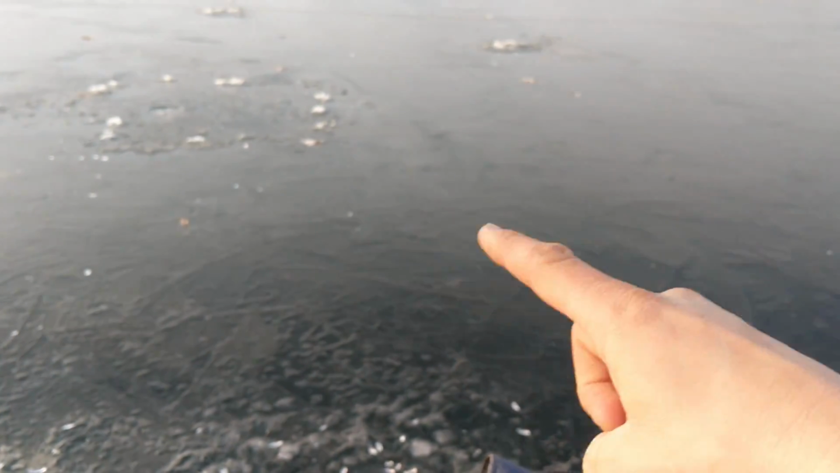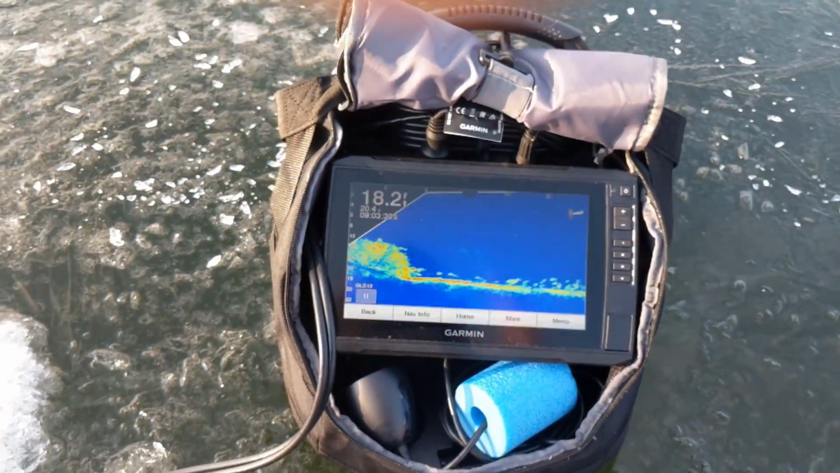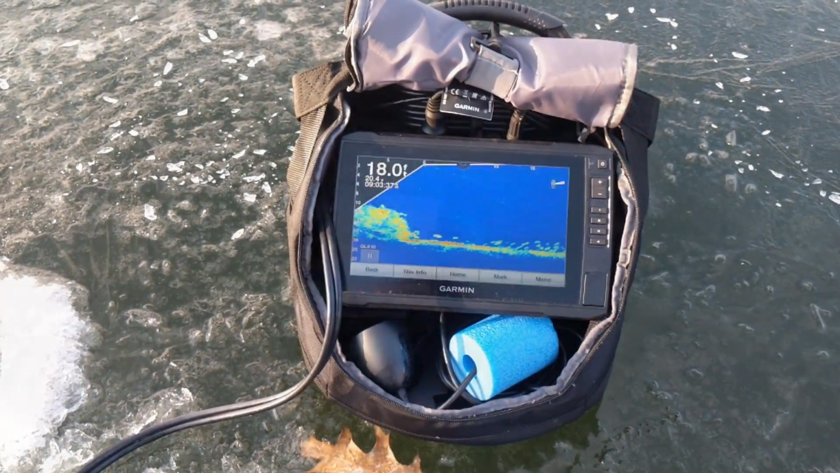Now they're all sitting up over this direction. So I don't really know this time of year. Probably drill a bunch of holes all around where you think there's fish, and then go around and check each one of them, because they're gonna move constantly on you.